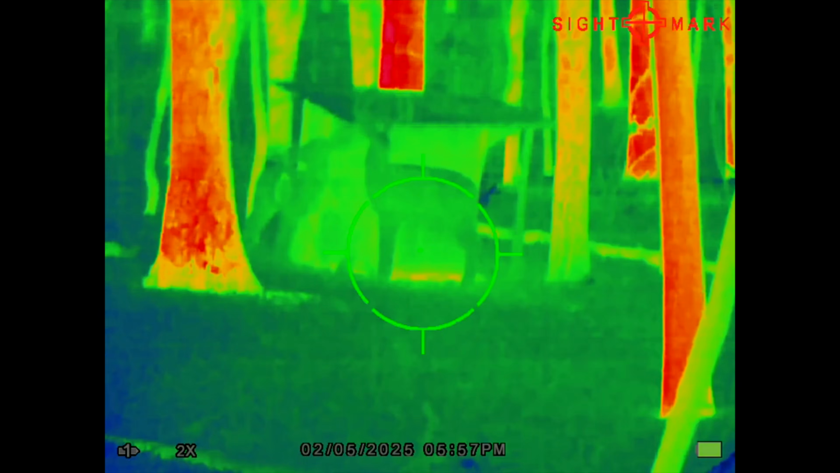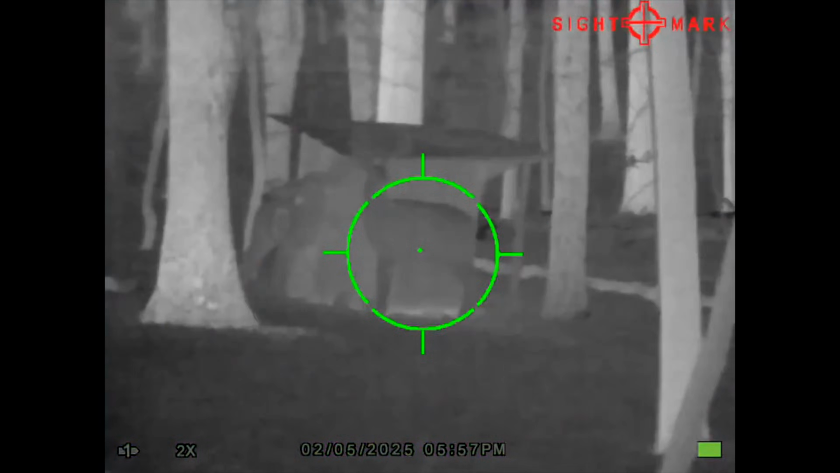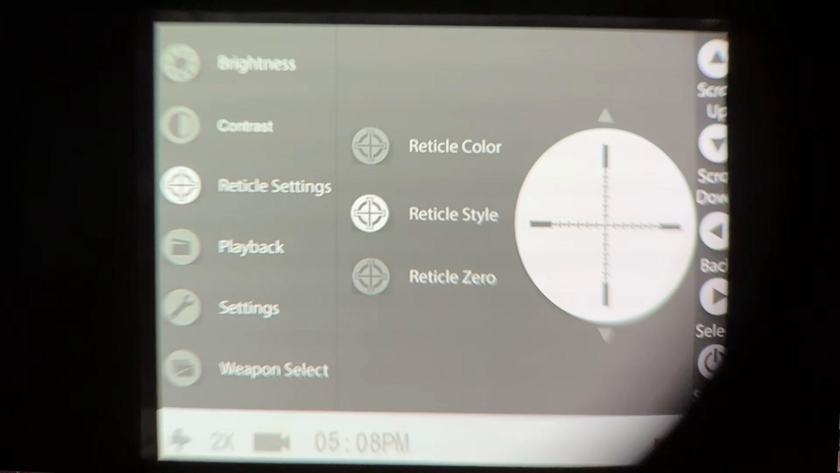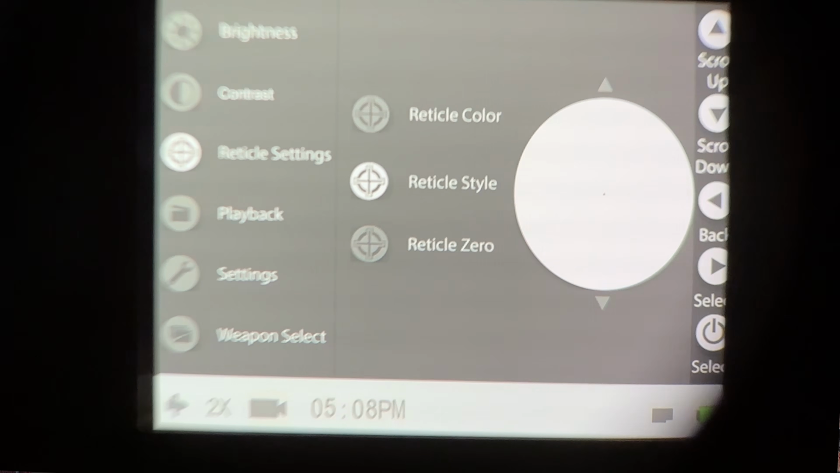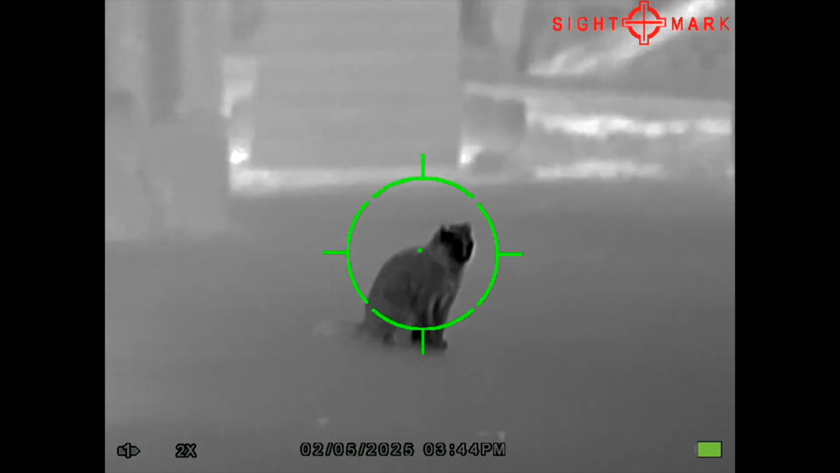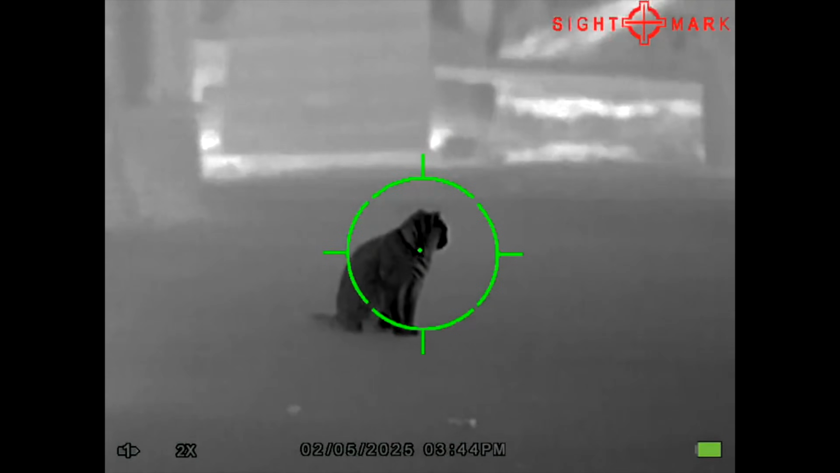As far as the display, you have 5 color palette options, including green hot, white hot, black hot, magenta, and rainbow. It also has 10 different reticle options with your choice of one of 9 different reticle colors. So you should be able to get your display exactly how you want it. And with the 1024 by 768 OLED display, the image you see is pretty sharp and clear.